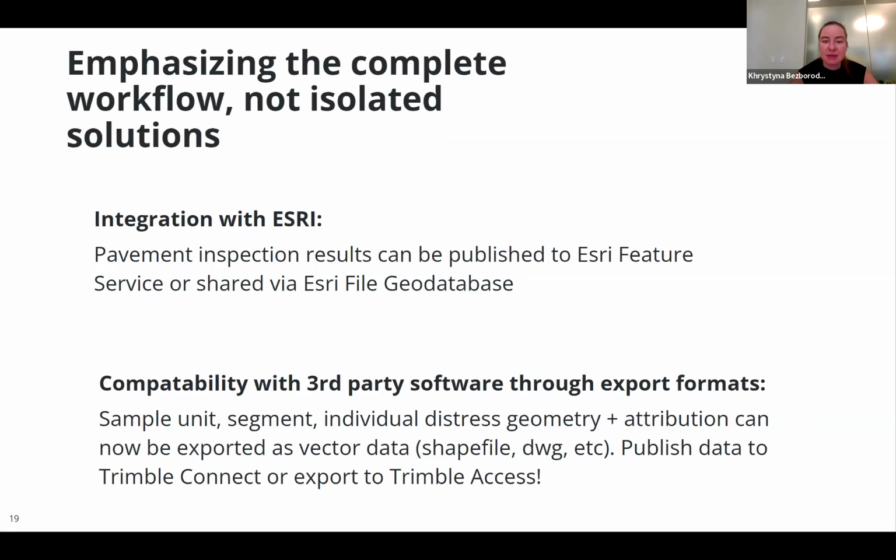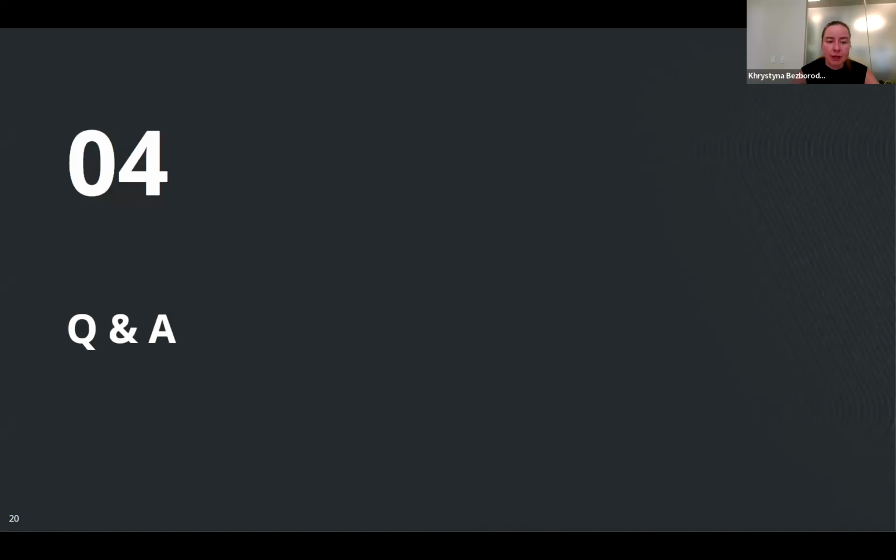We have a predefined schema for Esri feature service, but if your schema does not match our schema, we have special tools, specifically a JSON file that allows you to remap attributes so the schema in TBC matches your schema, and you can easily push your results to Esri feature service or share it via Esri file geodatabase.